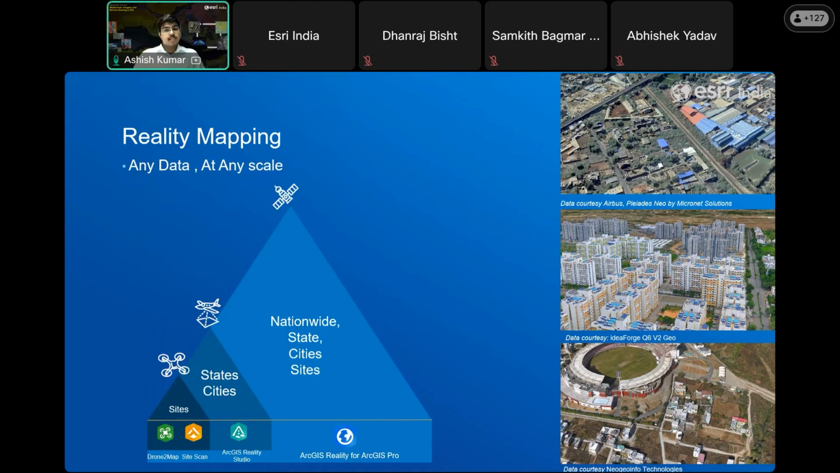Starting at site level, solutions like ArcGIS Drone2Map are ideal for processing drone imagery to generate orthomosaics, 3D models, and site specific intelligence. As we move to larger projects covering cities and regional areas, ArcGIS Reality Studio comes in and enables scalable reality mapping workflows capable of handling extensive aerial and drone datasets.